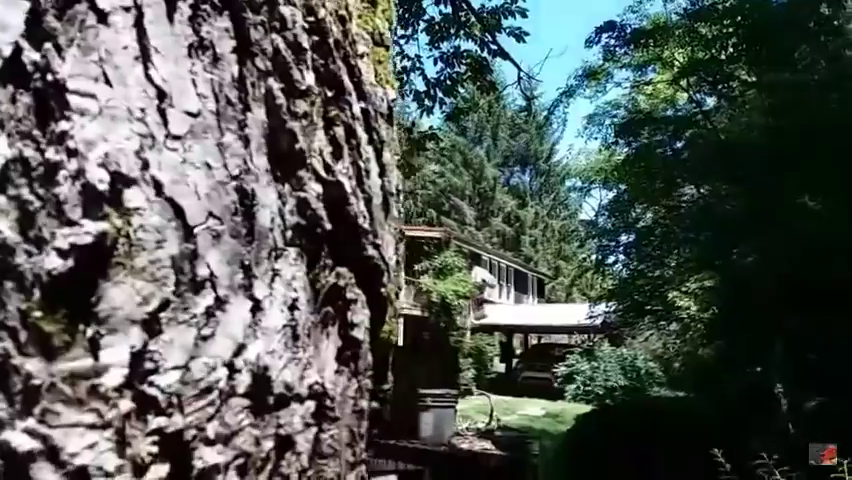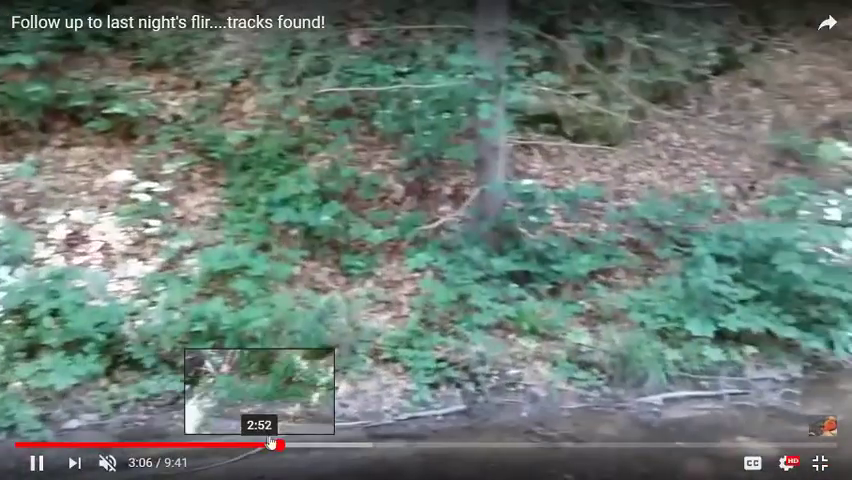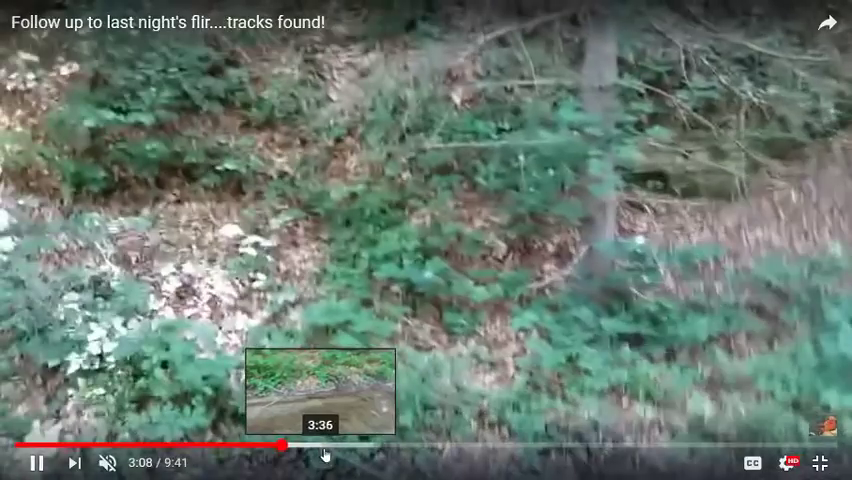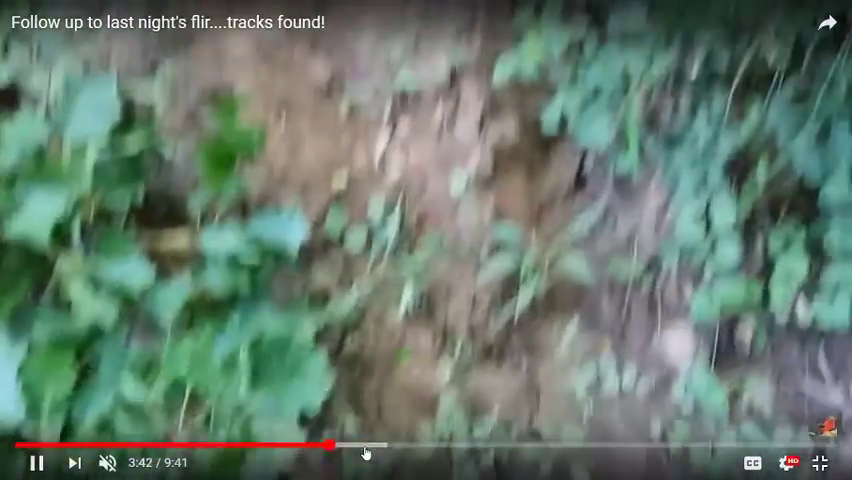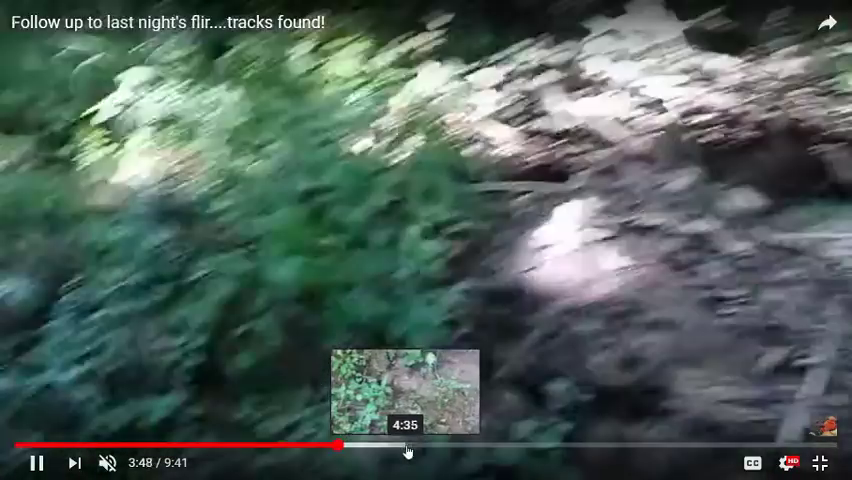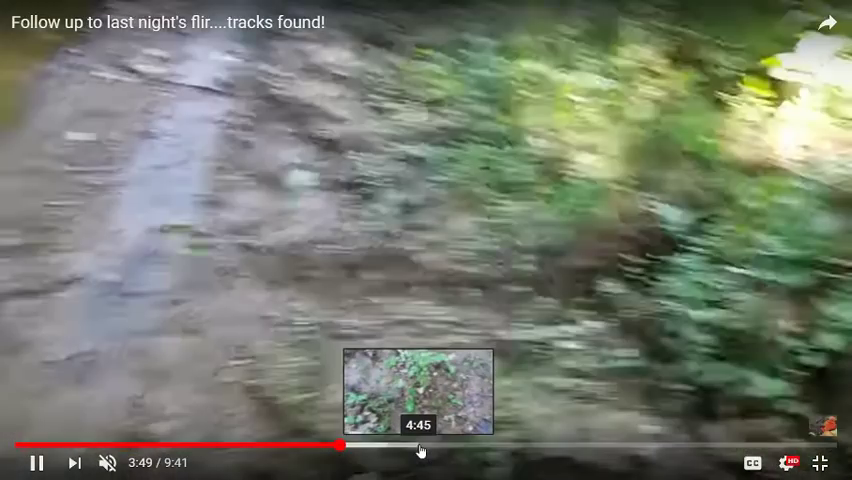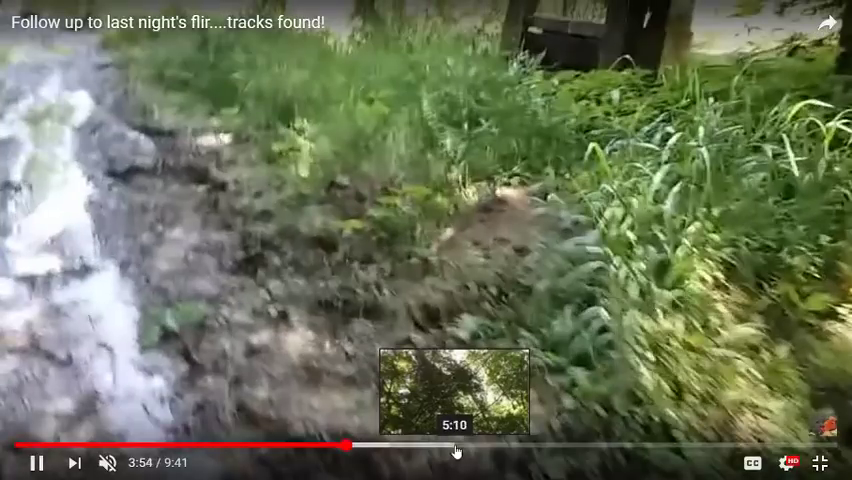Its maximum height was 8 foot. I'm thinking it was a little over 7 foot tall, just because of the way the bank drops down. And I should have shot this with my good camera instead of with my phone. I got lazy and did it with my phone. But the track's still out there. I probably will take more video of the track and stuff tomorrow.